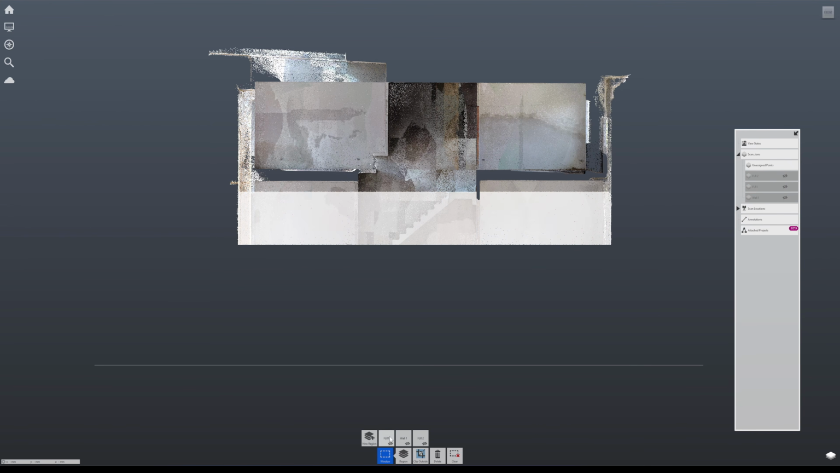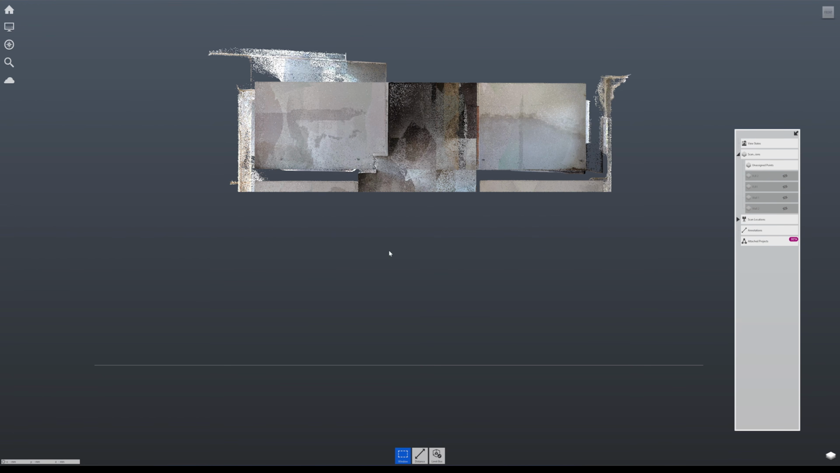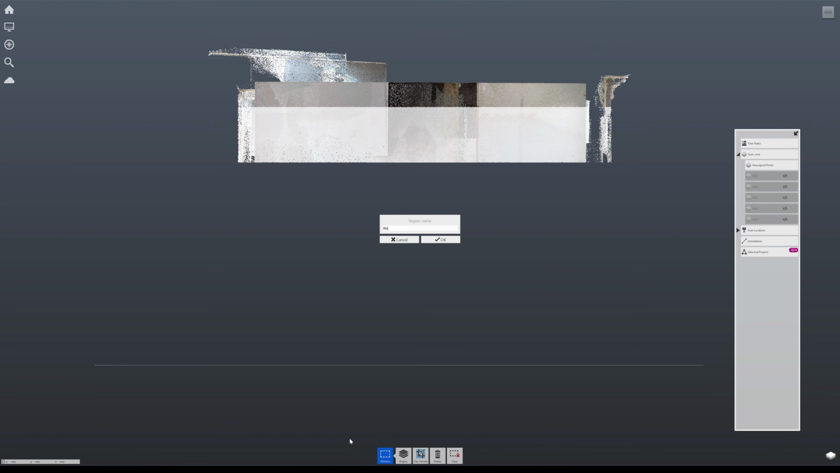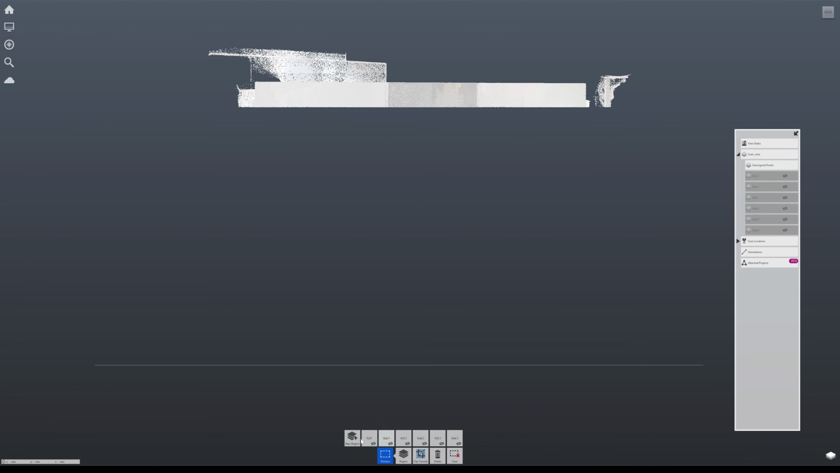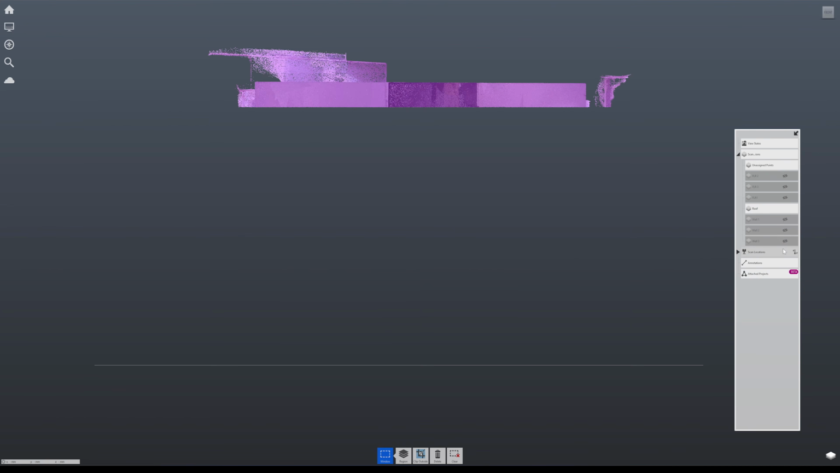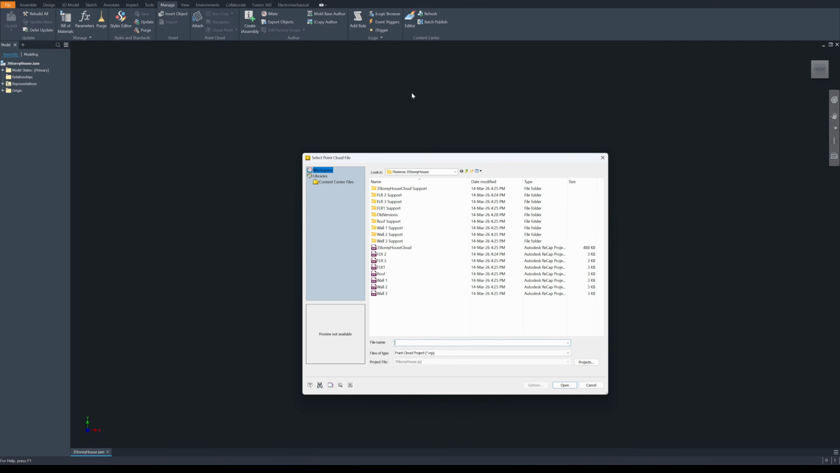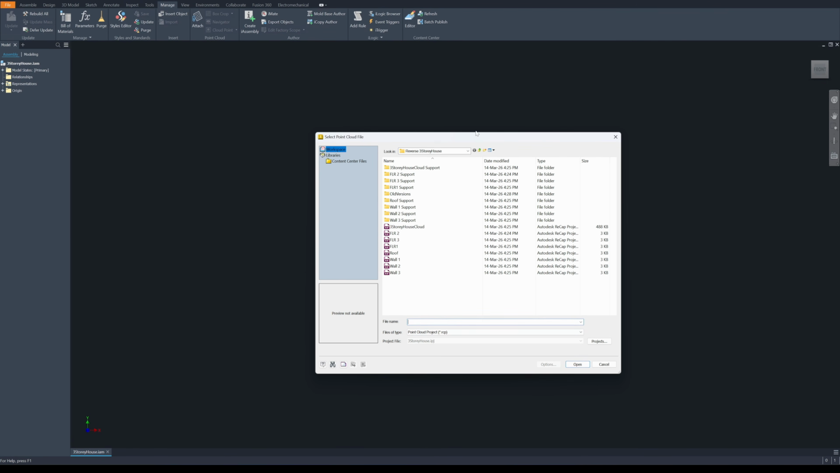For this scan, that means 3 floor regions, 2 wall regions, and 1 roof region. Once the layers are separated, I will export the project in RCP format, and at that point the scan is ready to be opened in Autodesk Inventor. So I'm working in Autodesk Inventor.